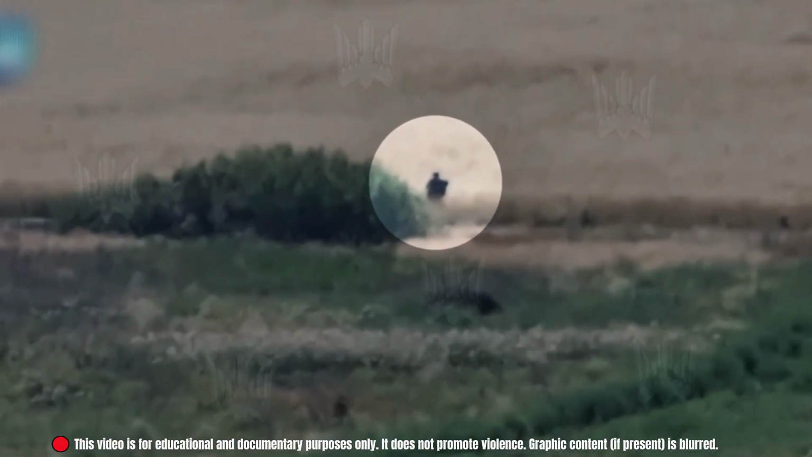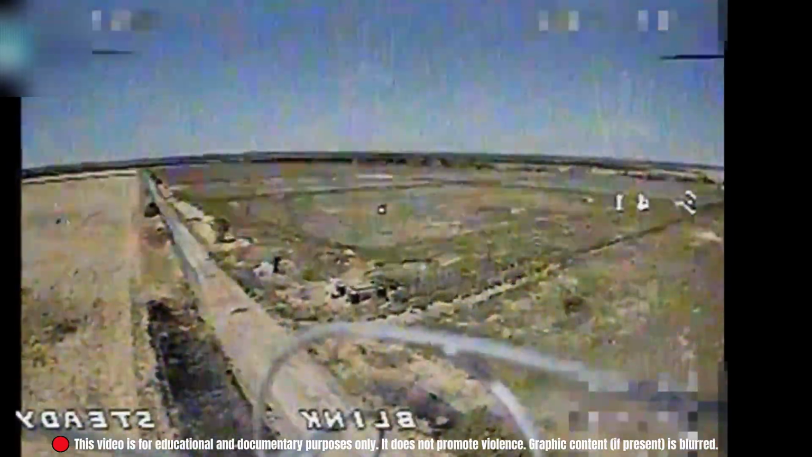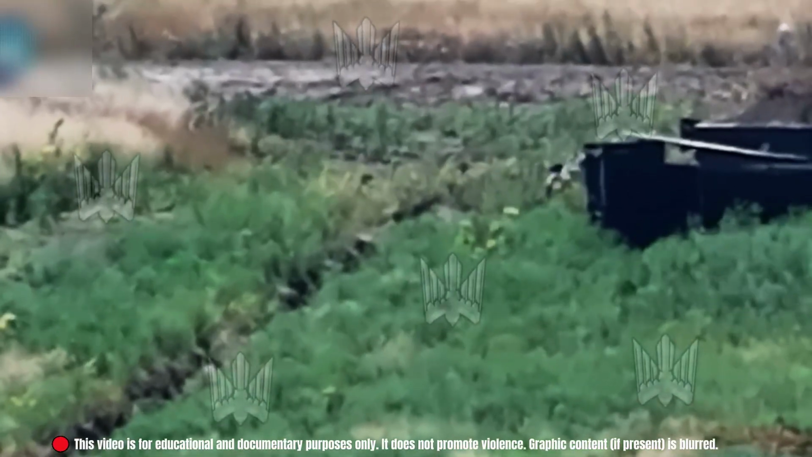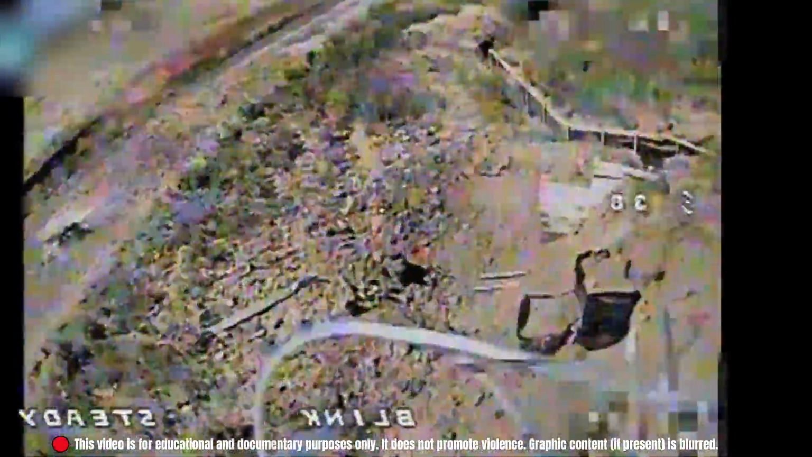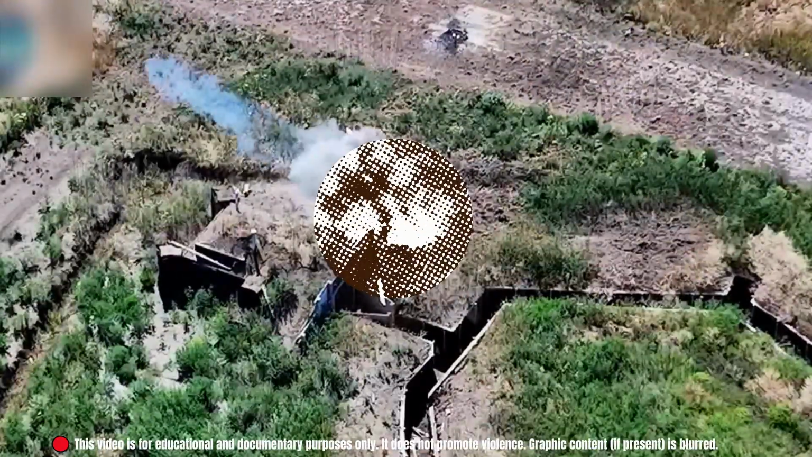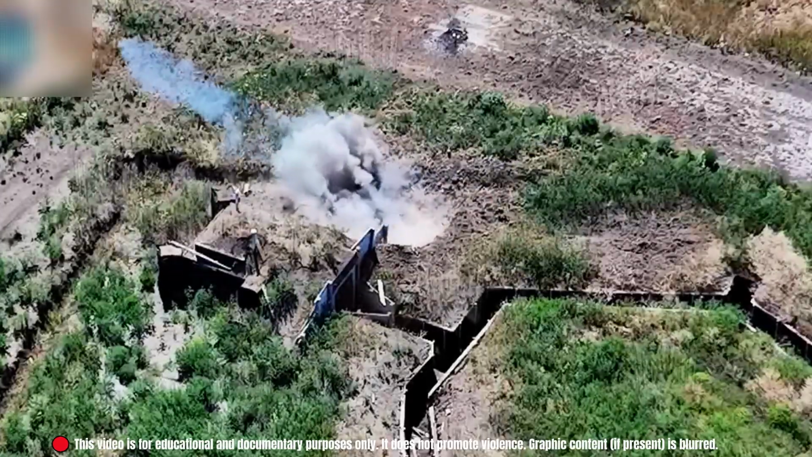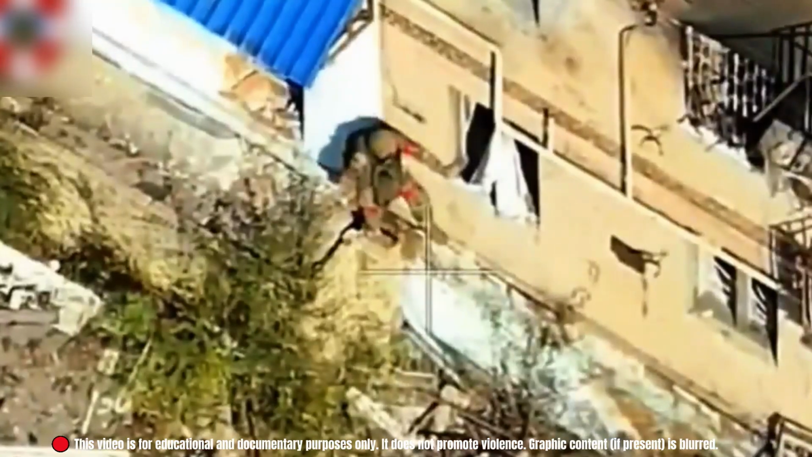A lone Russian infantryman was moving across the field headed for the front line. Then came the buzz. He turned. The drone was already close. Panic set in. He sprinted toward a trench, dove in. The drone adjusted altitude, then locked on. A clean hit followed. The trench gave no protection. Modern FPV tactics exploit fear, terrain, and indecision. He tried to climb in. He got stuck. The drone didn't wait.